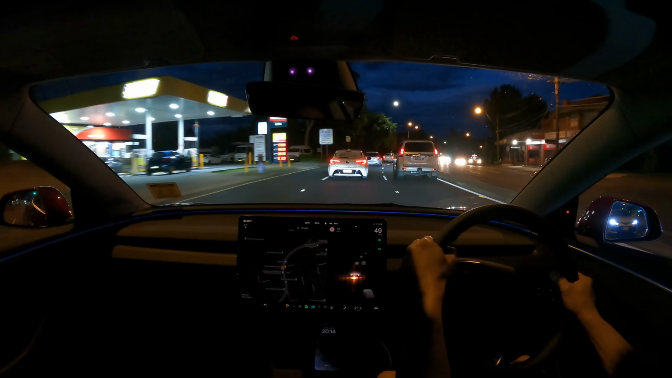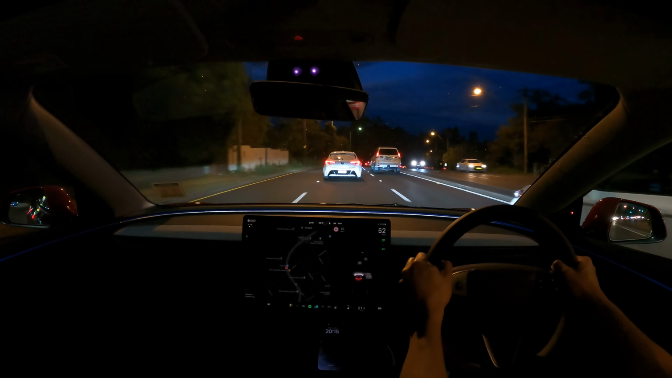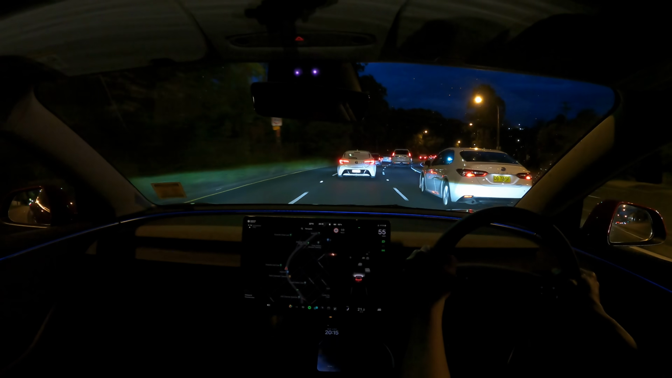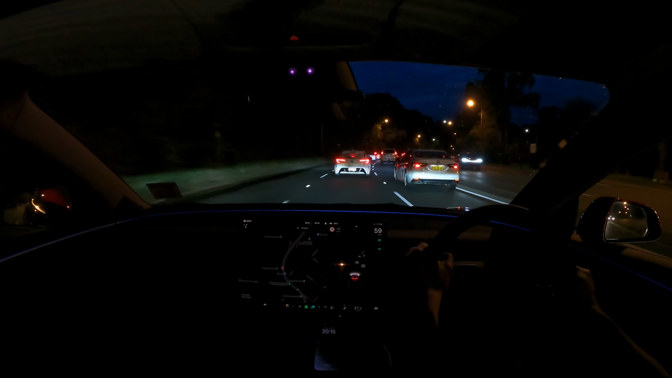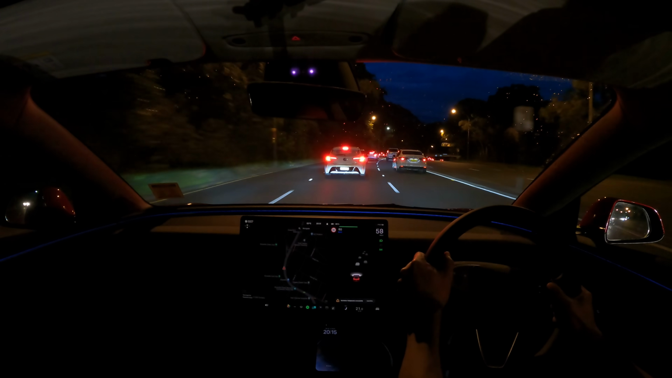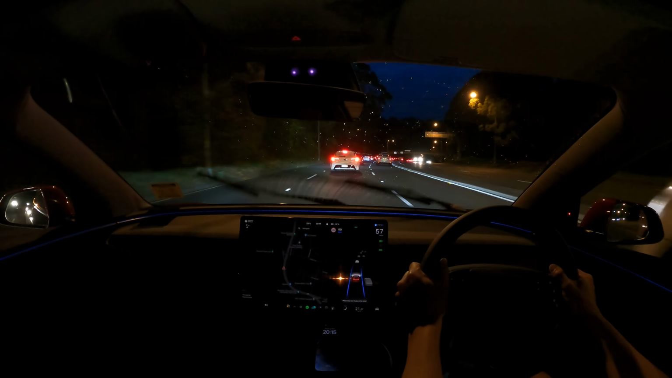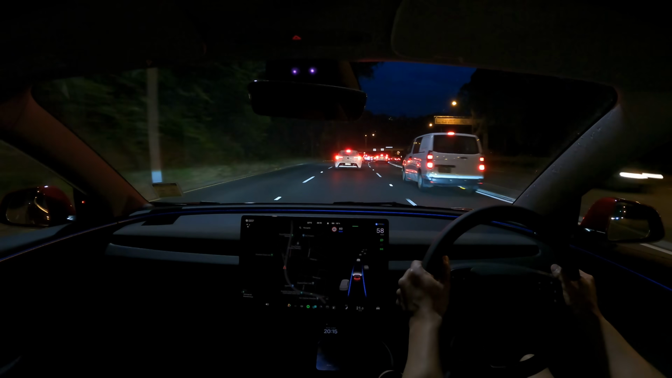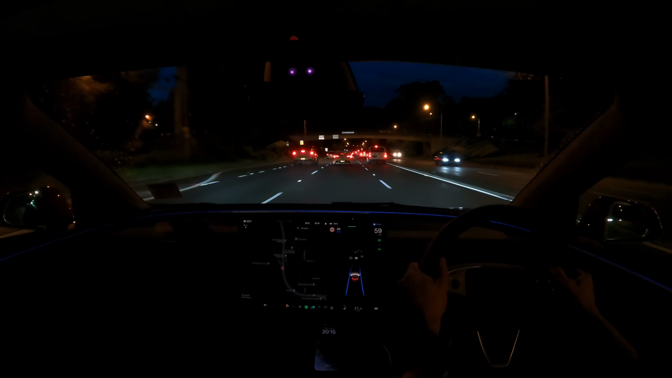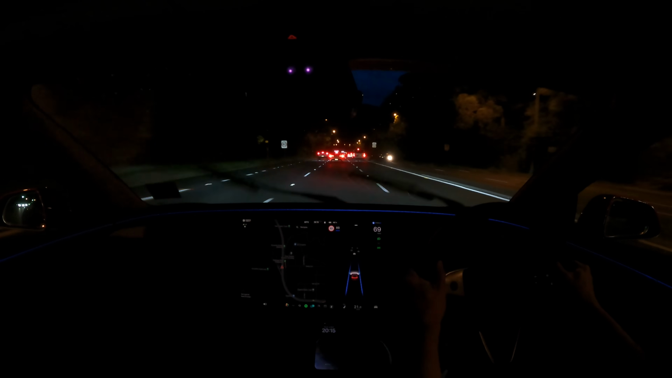Okay, so last bit of driving here at night time with the Model 3. Line of cars there. Let's put Autopilot on. Oop. There we go. Hey, the wipers worked. I think that's the first time it's worked. Auto wipers. Alright, up to 80.